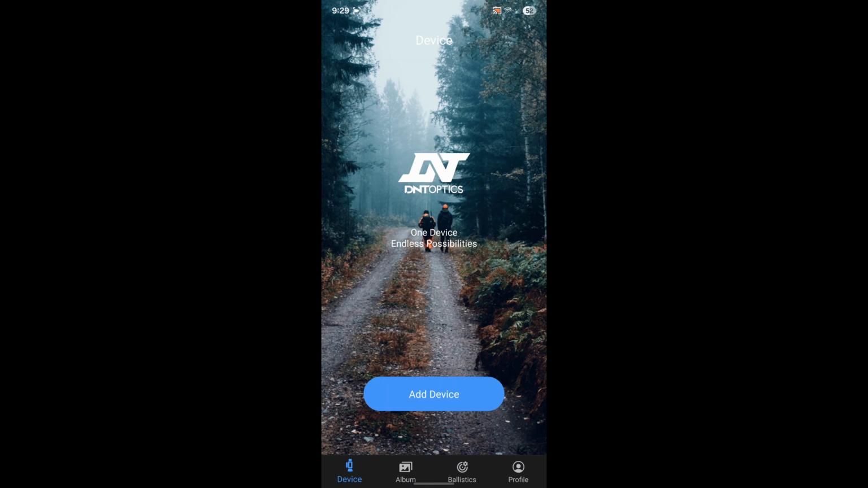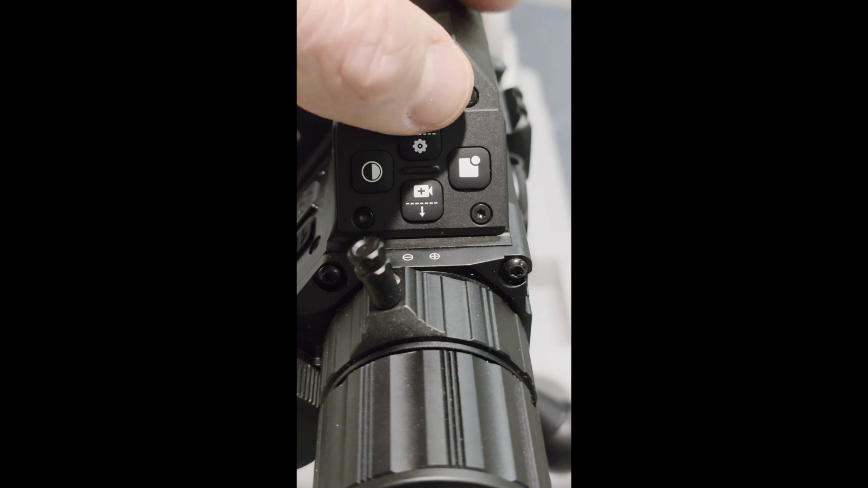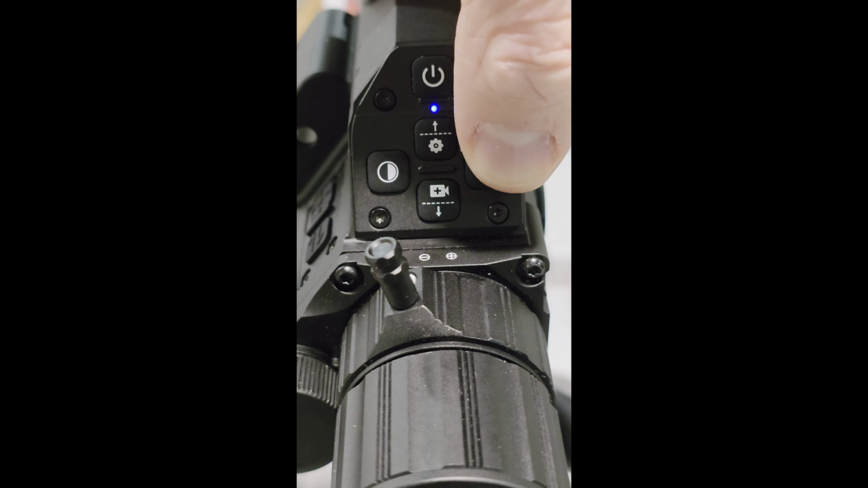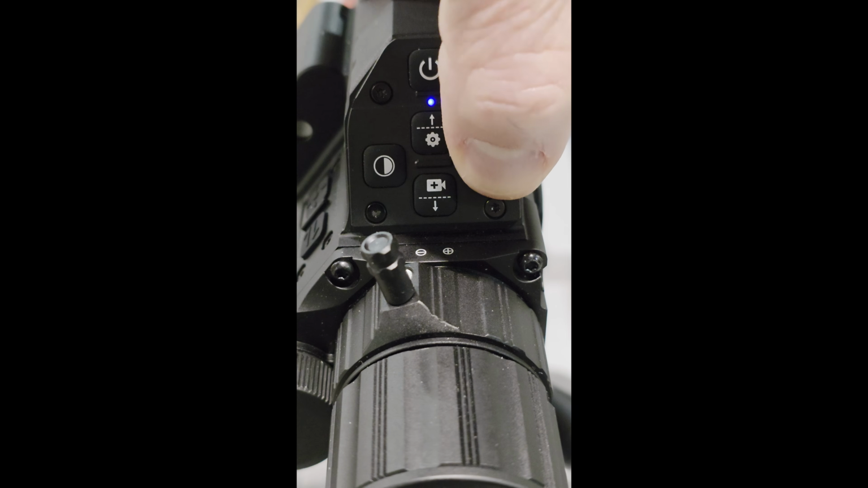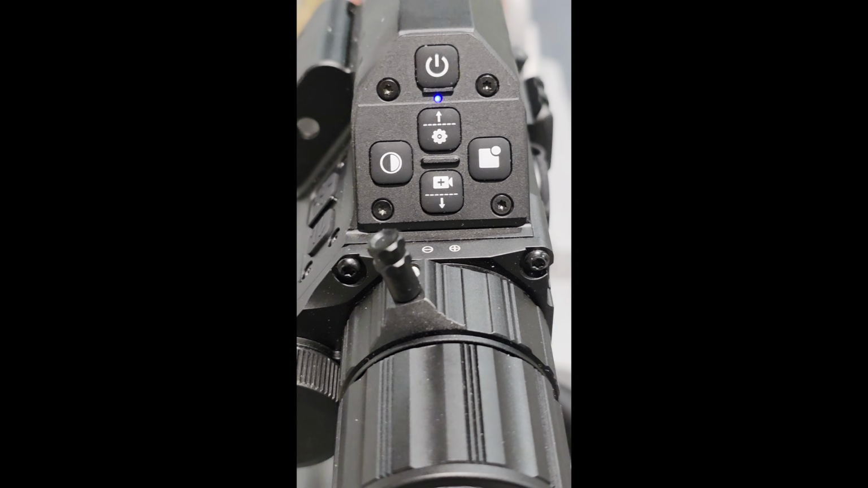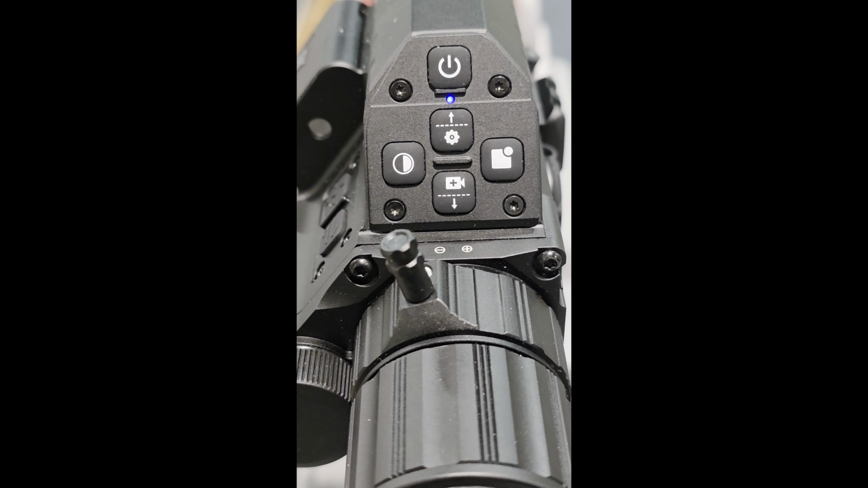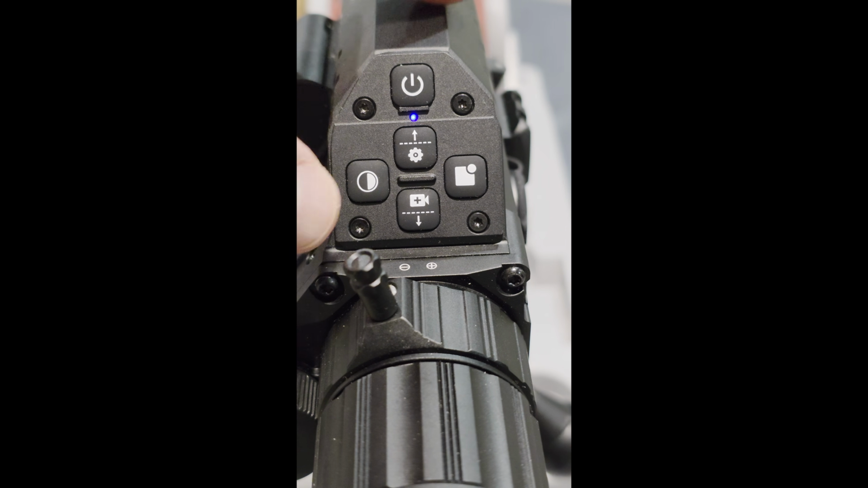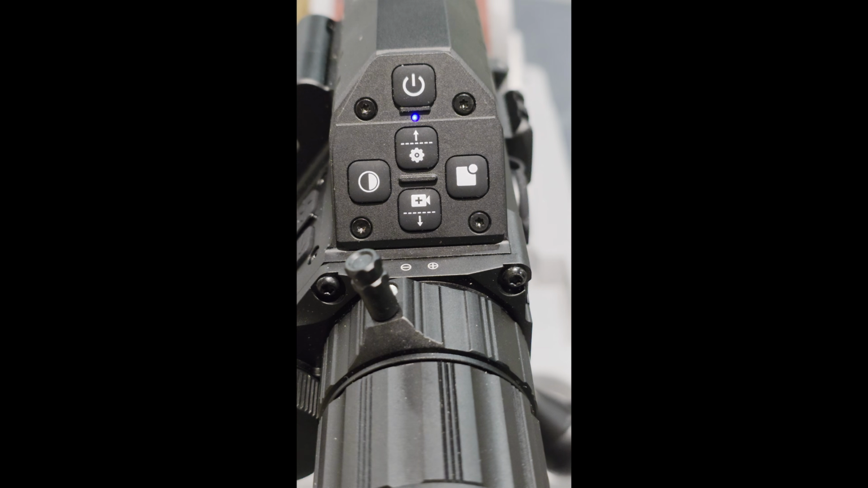You will also want to make sure that the Wi-Fi is turned on your ThermNight. To do that, you can long press the menu button for about 2 seconds to open settings. Then on the connections menu, press the right button, which is the PIP button. The display will say Wi-Fi. Hit the PIP button again to get into the Wi-Fi menu, and then hit it once more to turn on the Wi-Fi. Now press the color mode switch button, which is the left button, 3 times to exit the menu.